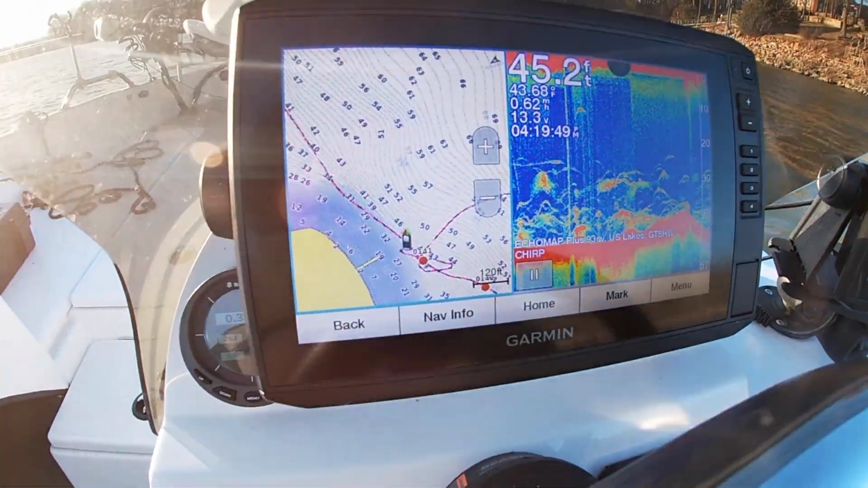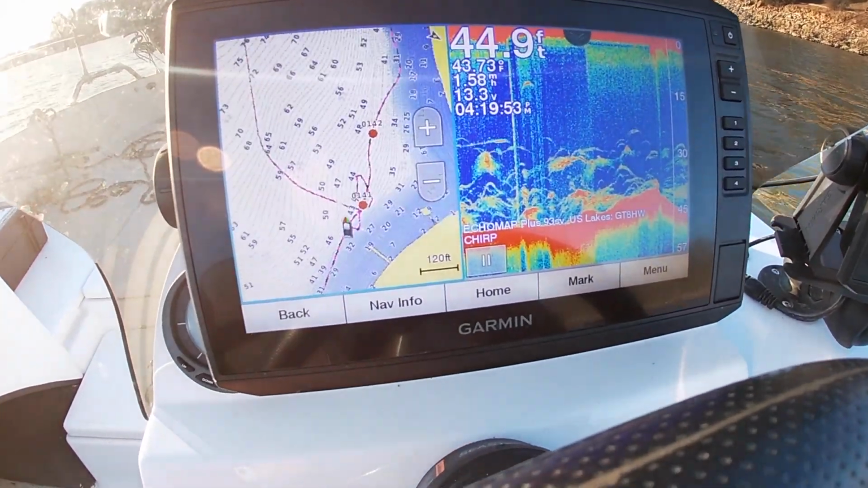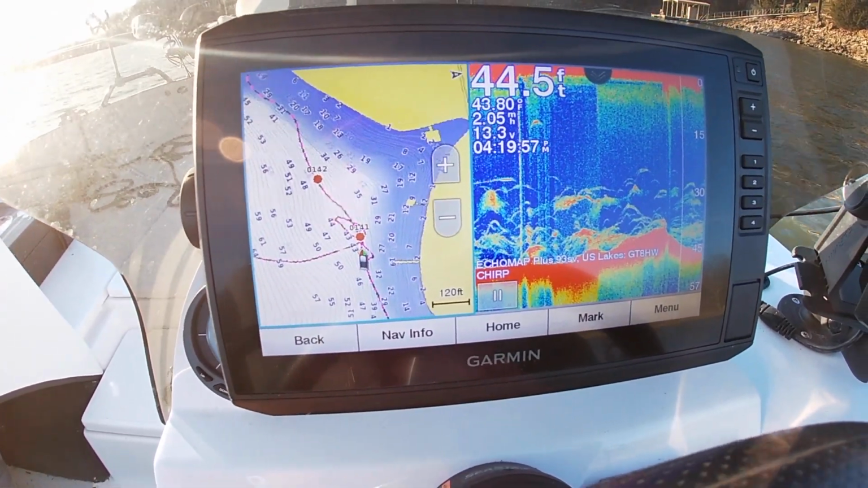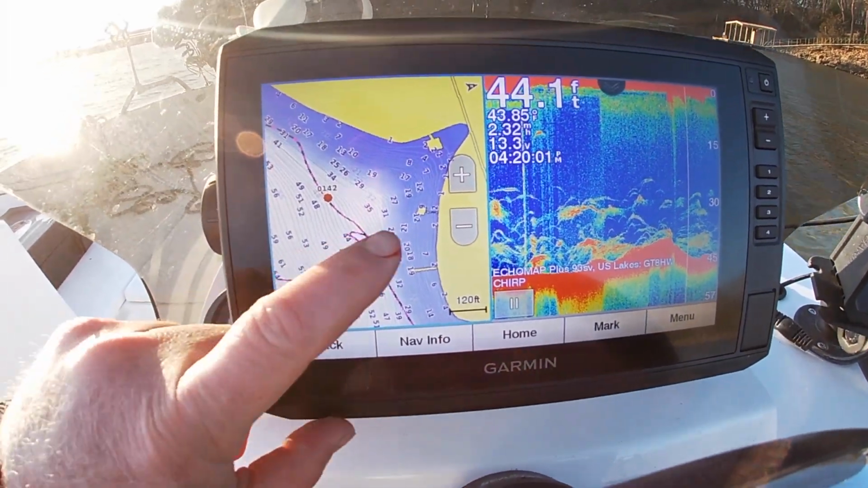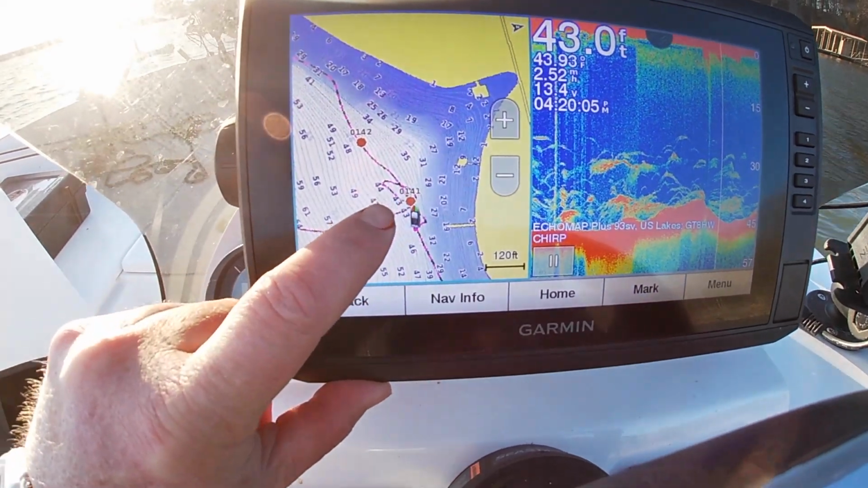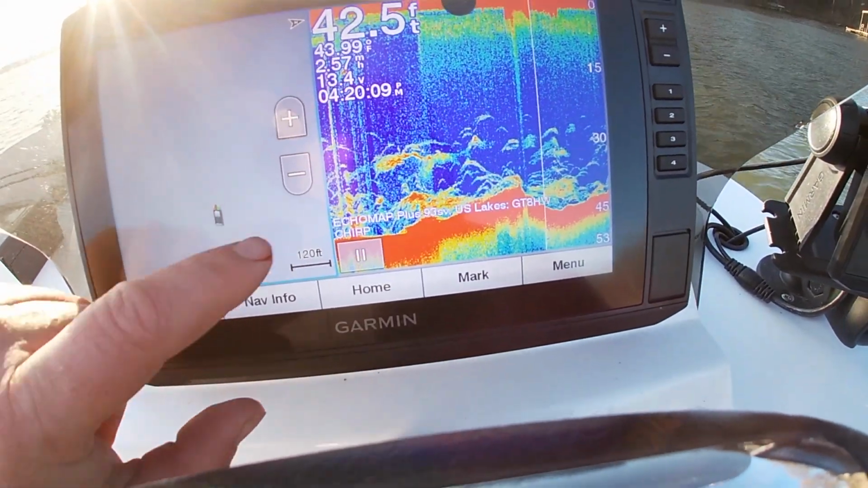Now, using sonar and color sonar is just fine to use. You don't have to have down scan or side scan to find these ledges and drop-offs, but you do need GPS with a good map on it to show you where you're moving around, and you need to be able to go back in and target specific areas on that drop-off that you want to try to fish.